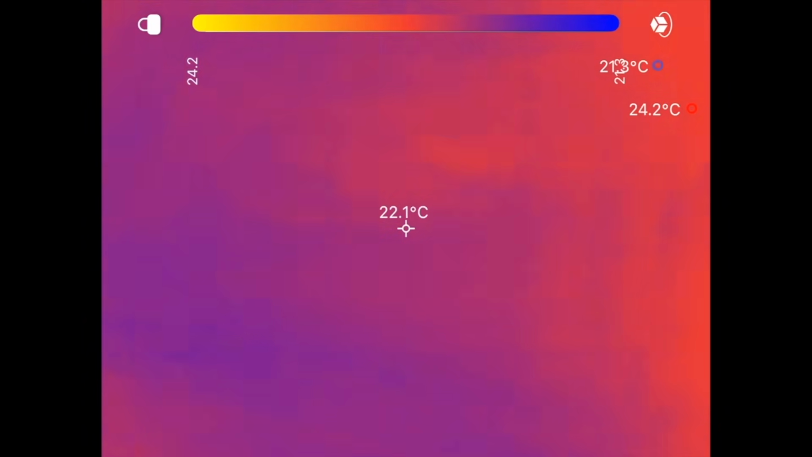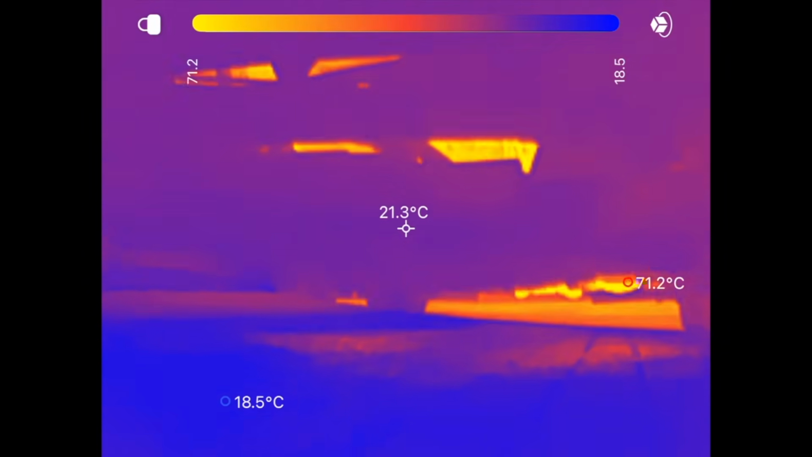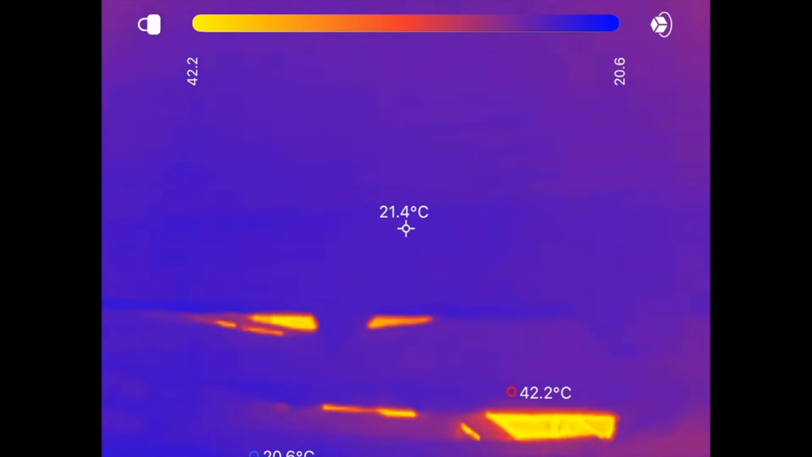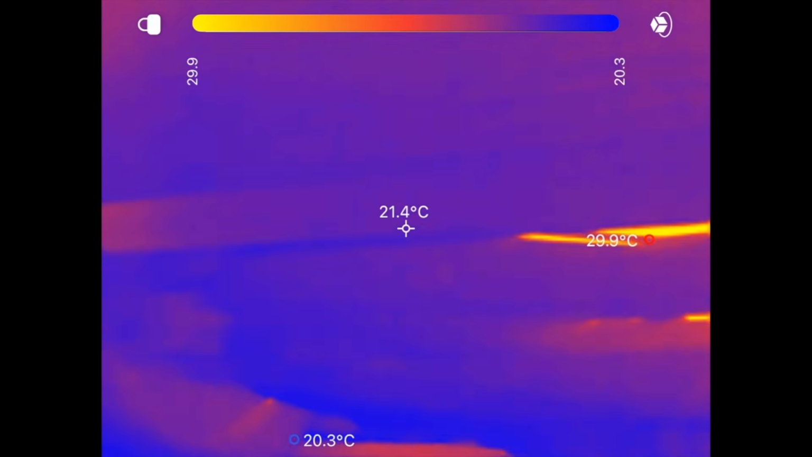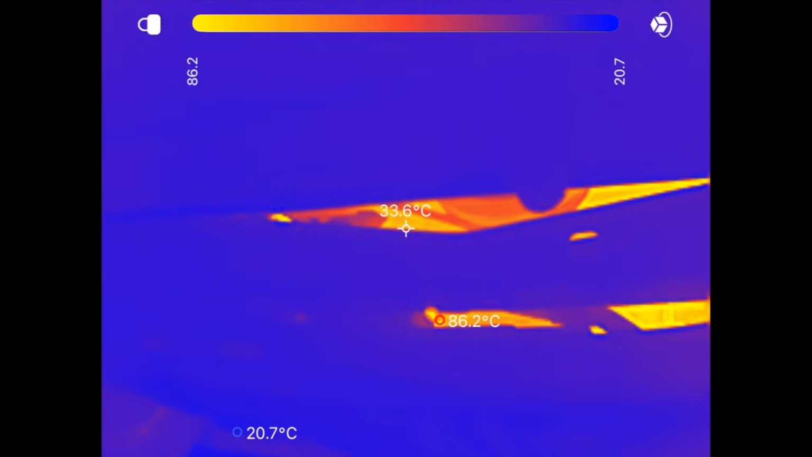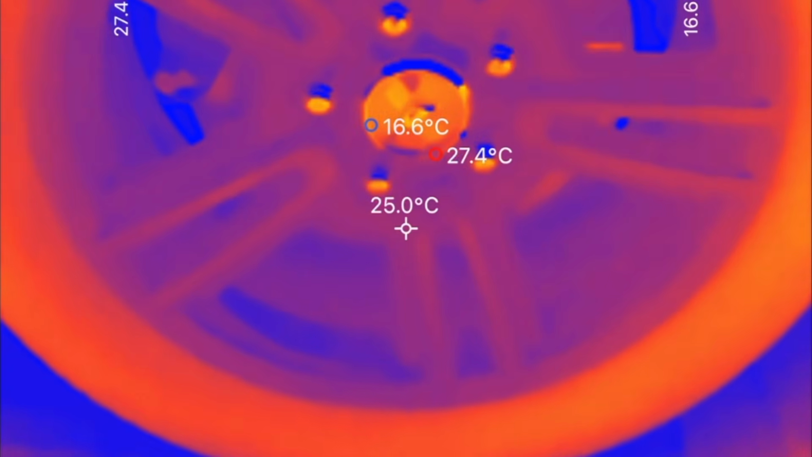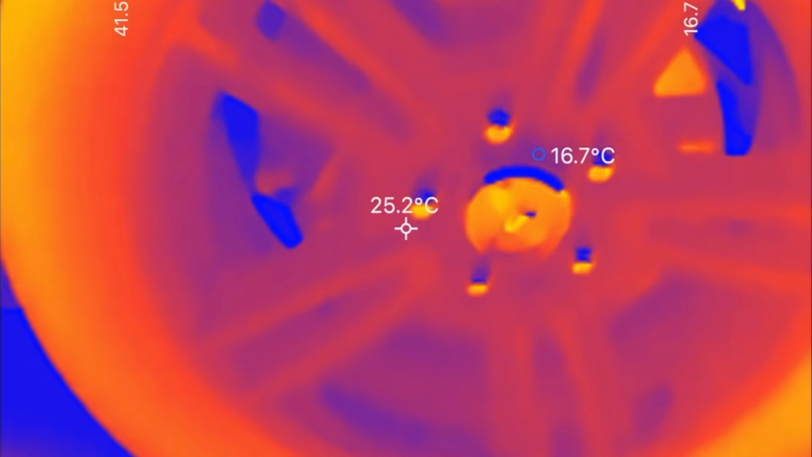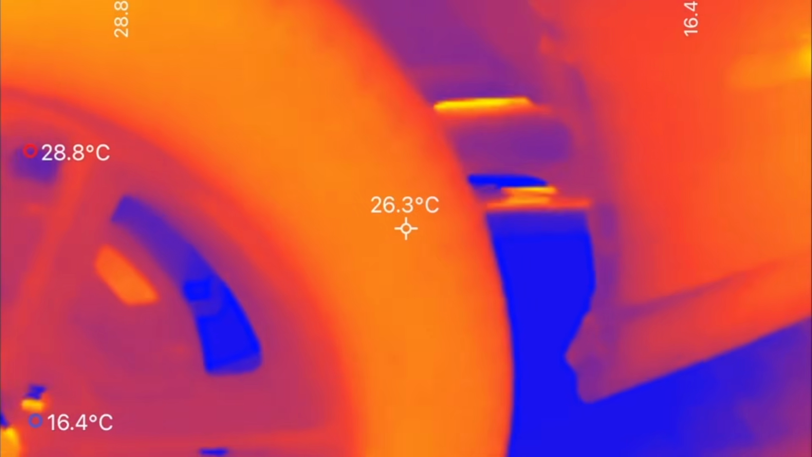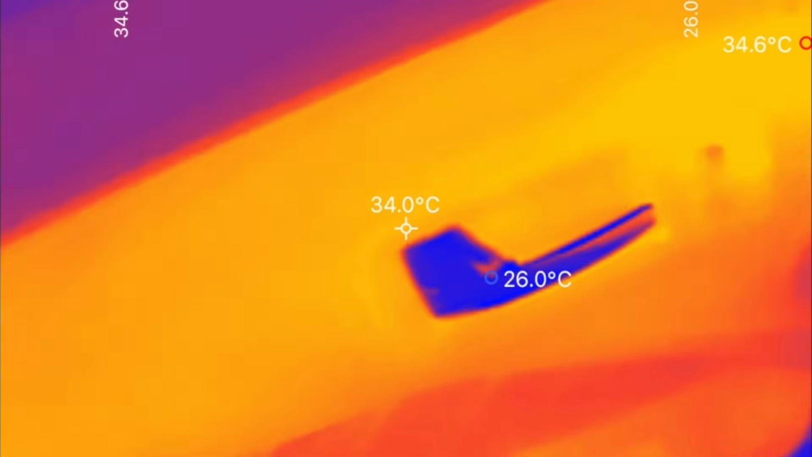Down to the front of the car again, just to see if I've got any coolant leaks coming out. I don't have anything. You'd be able to see a temperature spike in the radiator, or see it even coming down as orange drips, making it easier to see. And if you had a leak in your tyre somewhere, it would show up as a blue cold spot with the air hissing out. I had one a few weeks ago that I could have used this to find, but finding it with the naked eye is sometimes quite difficult.